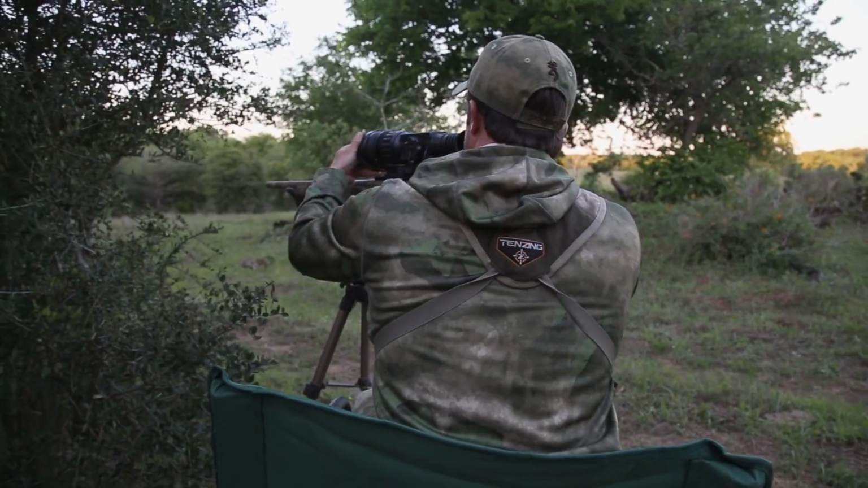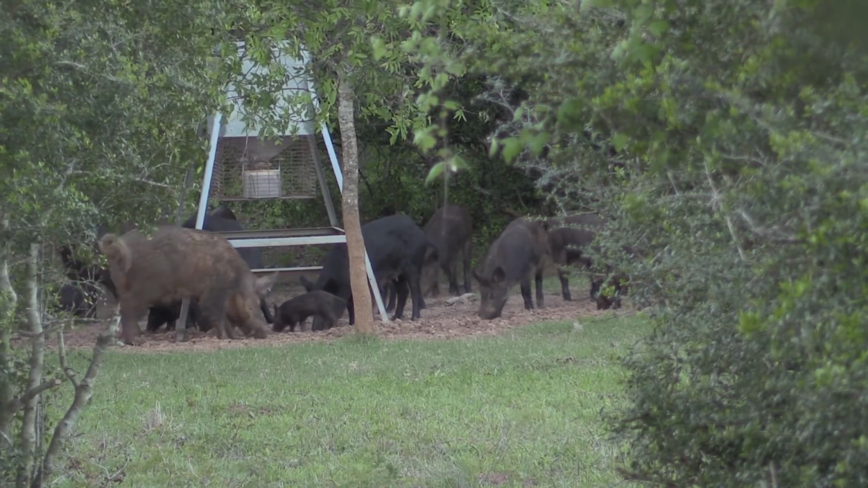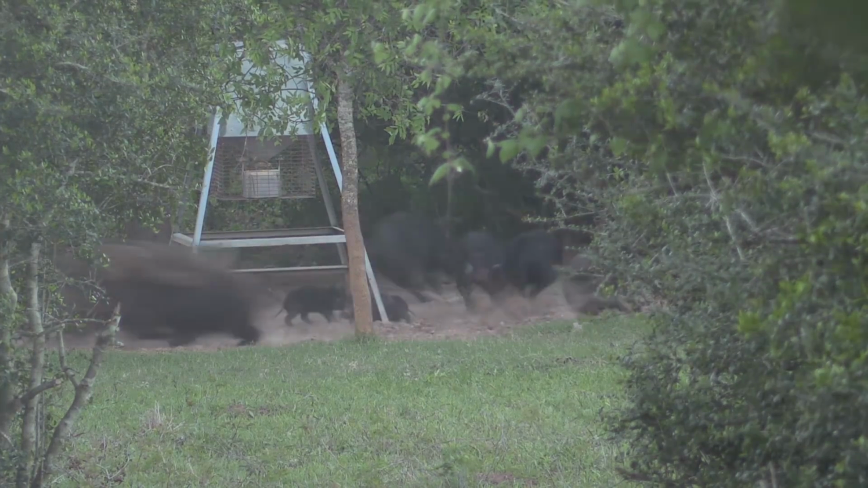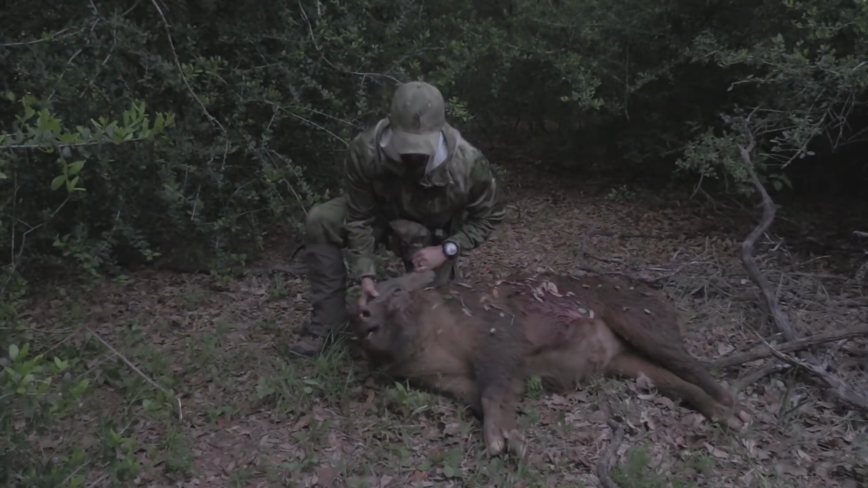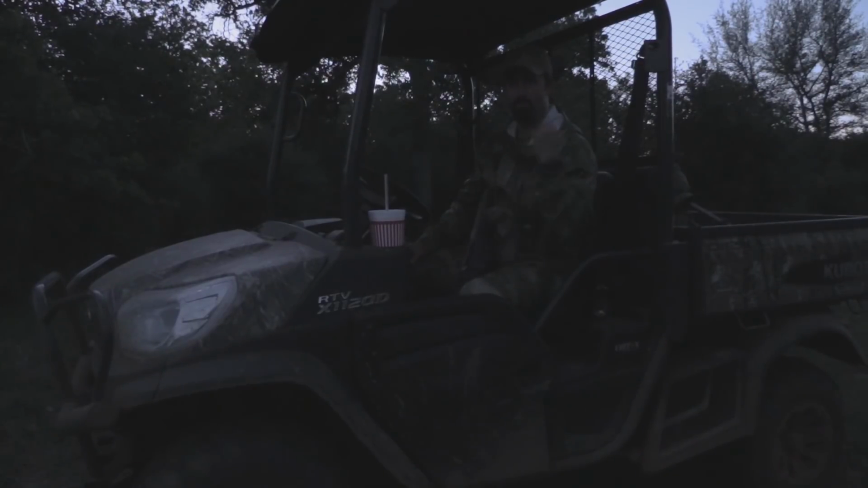I found my way back to my friend's ranch in Texas for a spring hog hunt. I'm gonna go for that big brown one. And I already found success on my first setup. That's how fast that can happen. He's just a giant old boar. Randy wants us to hit the next stand, so we'll come back and get the hog.